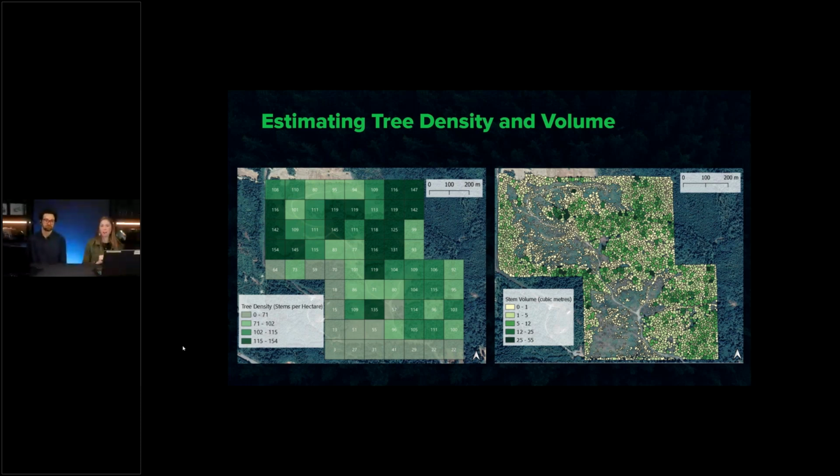On the left here, you will see a map of tree density showing about 20 to 150 stems per hectare ranging across our site. These maps of tree height, stems per hectare, and volume distribution are all super helpful for our forest manager Gen4 to get a very detailed picture of what's available in the forest, allowing them to have a better plan for operations for generating their income plan.